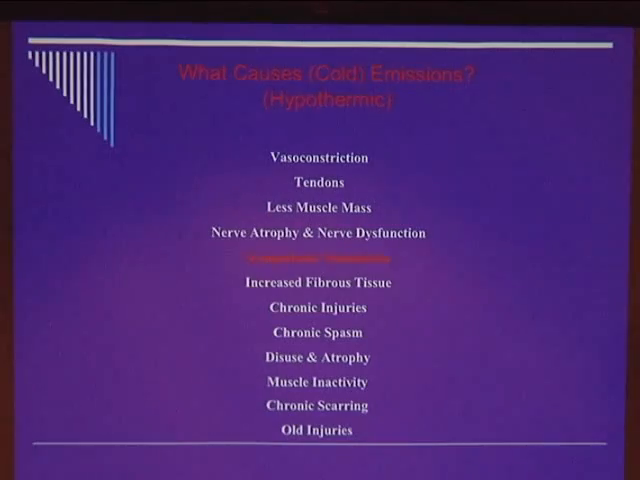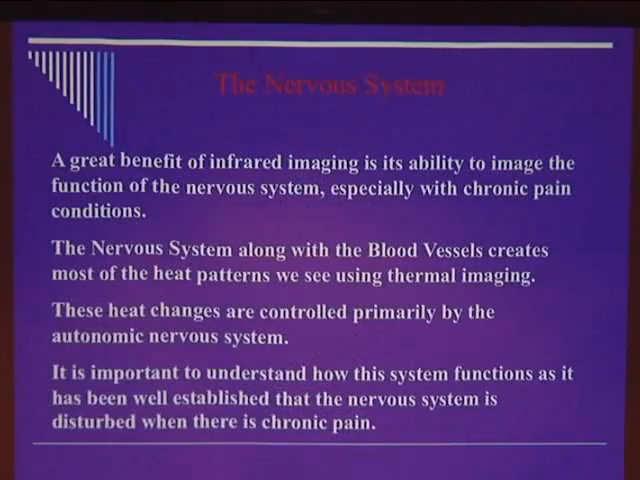And so what I'm looking for is asymmetry. I'm looking for the opportunity to look at a patient who has a provisional diagnosis of complex regional pain syndrome and say, here's where it is. And what I have found, which I will tell you shortly, is really rather fascinating.